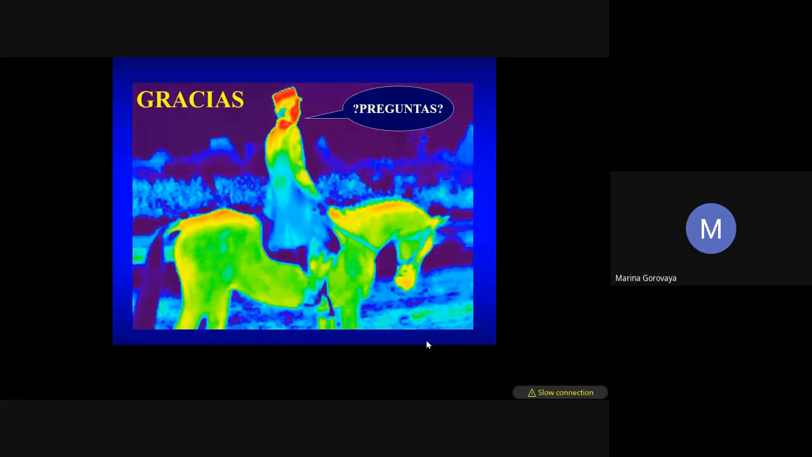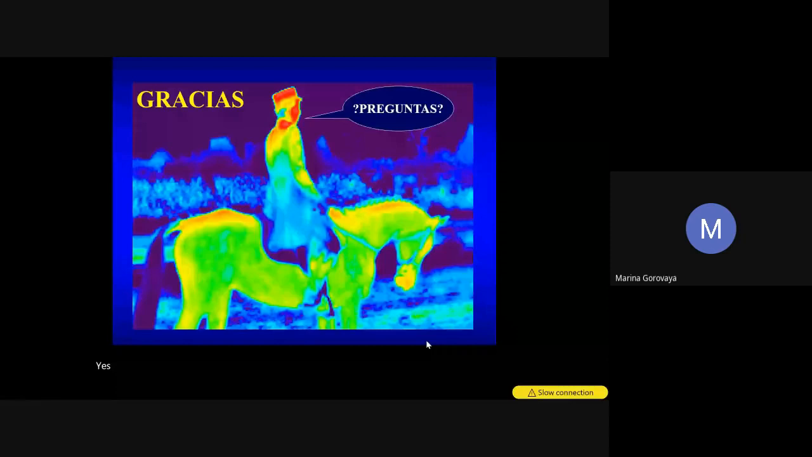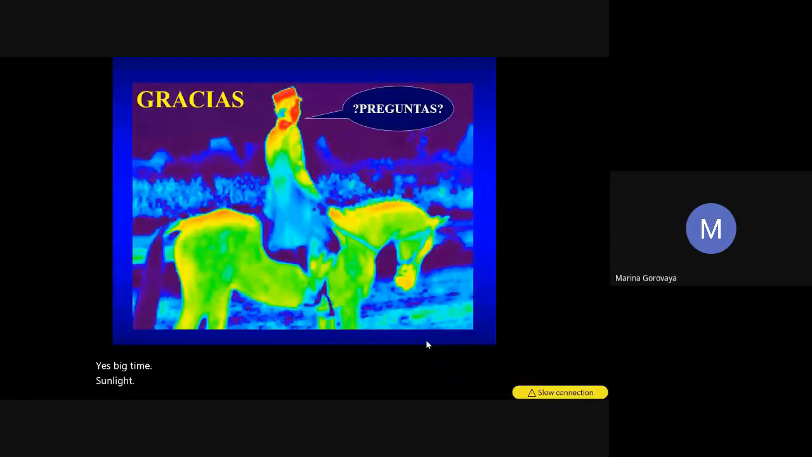I don't mean when the horse was 15-20 minutes under the sun and the skin got warmer. I mean when you have a direct evaluation and you see a lot of sunlight coming from one side. Can it make some difference in the picture also, or no?